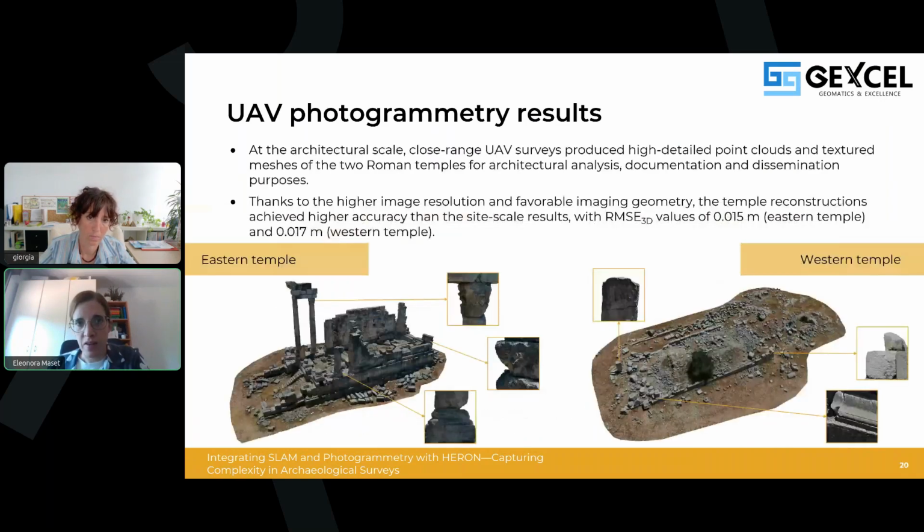Instead, at the architectural scale, the close-range surveys produced high-resolution point clouds and textured meshes of the two Roman temples that can be appreciated in this slide. And this model, of course, can be used for detailed architectural analysis, documentation, and dissemination purposes.